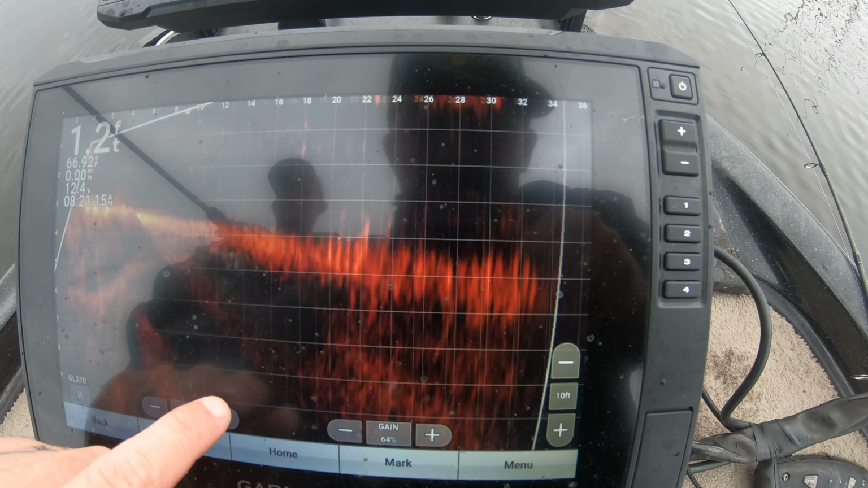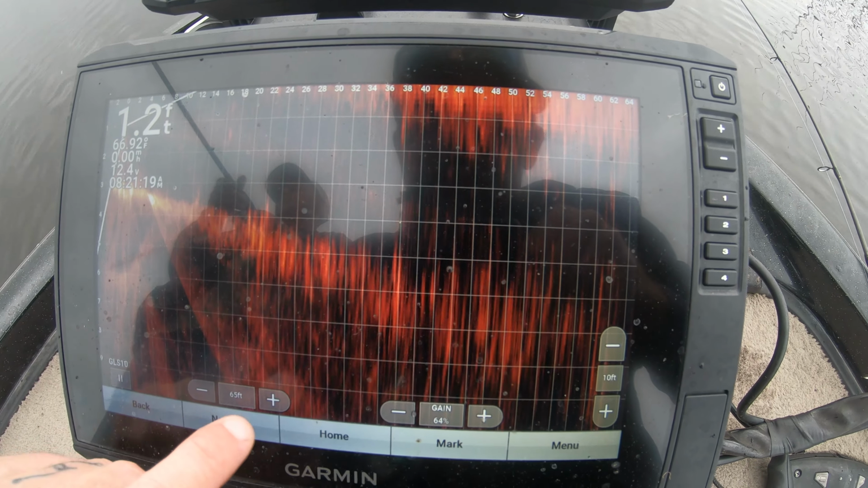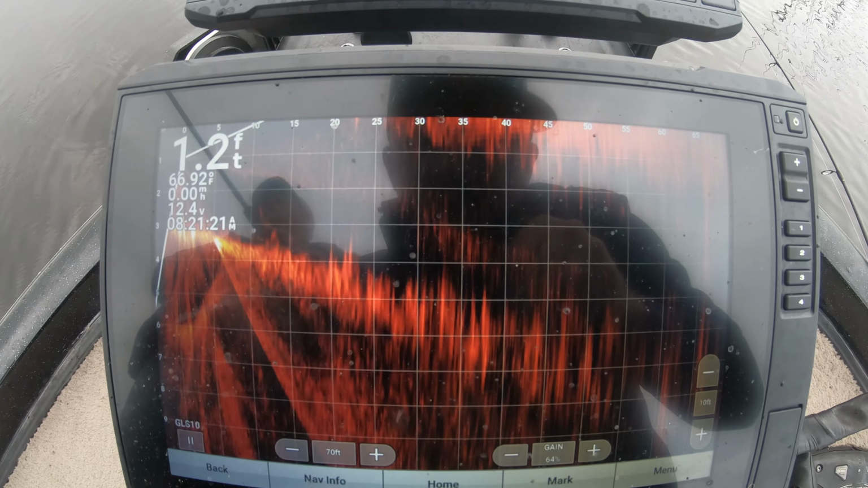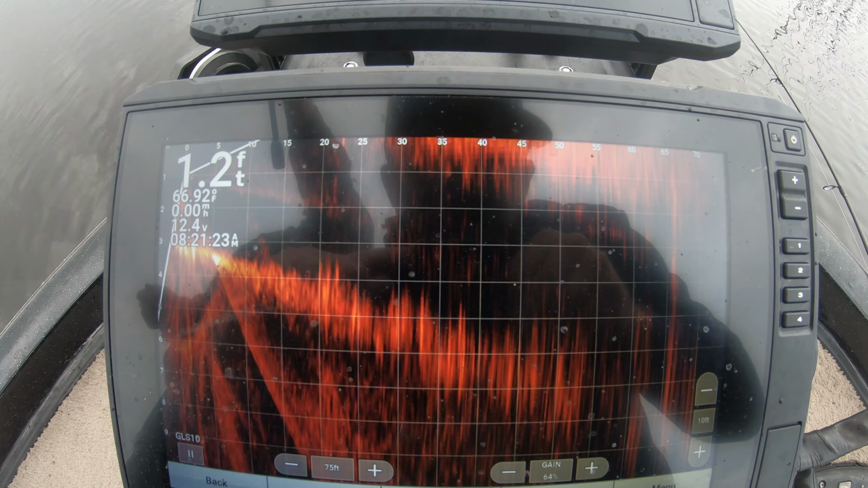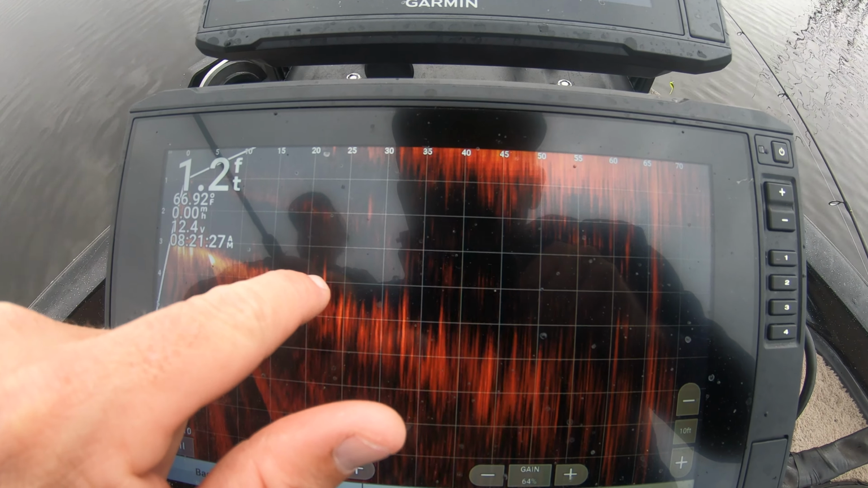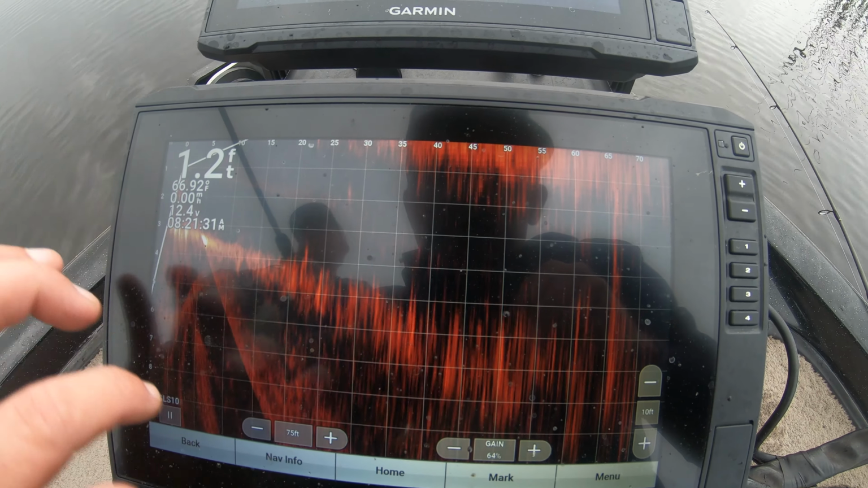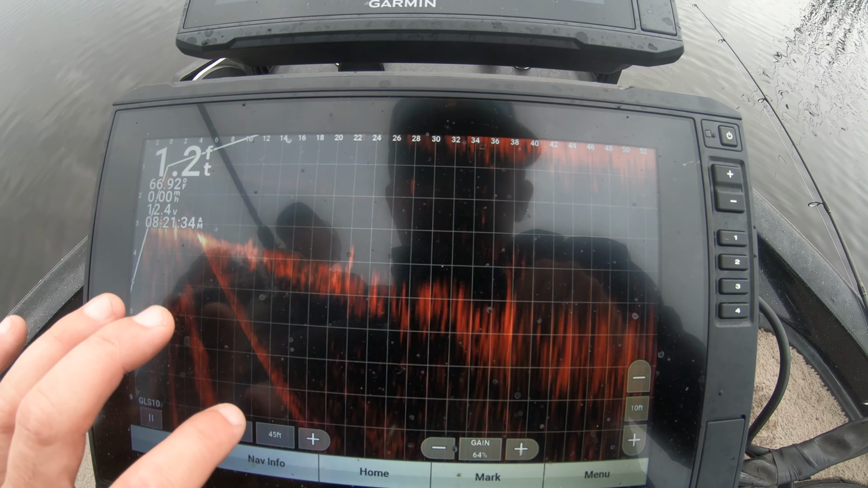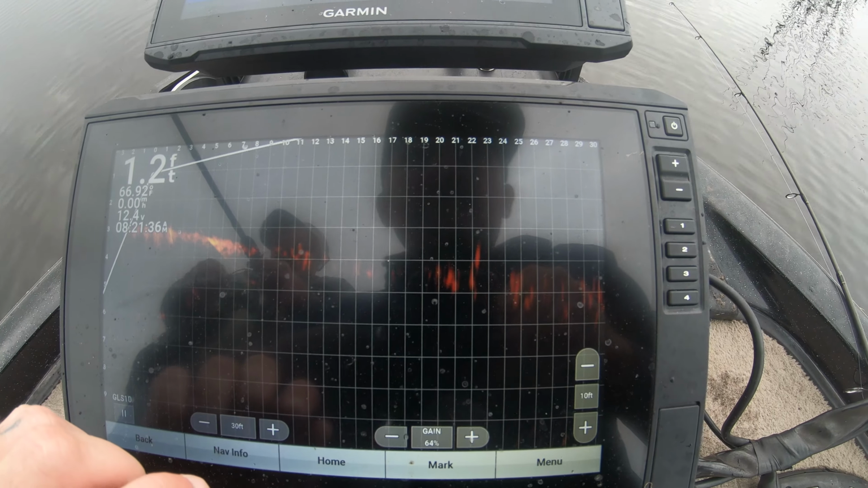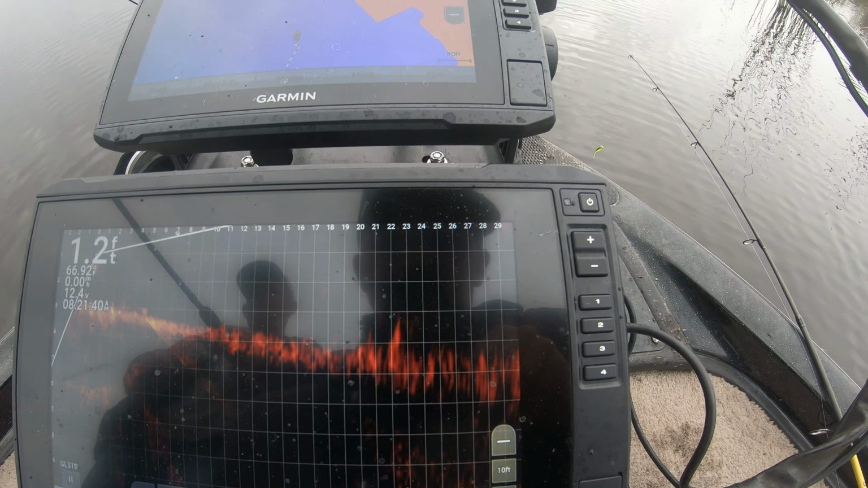As soon as I do this, hold on, back. As soon as I do this, it just gets a little bit, see how much smaller they are? It's hard to see. You may not even know that's a fish if you're looking like this without understanding it. So as soon as I zoom back out, go back about 30 feet, they pop up much nicer.